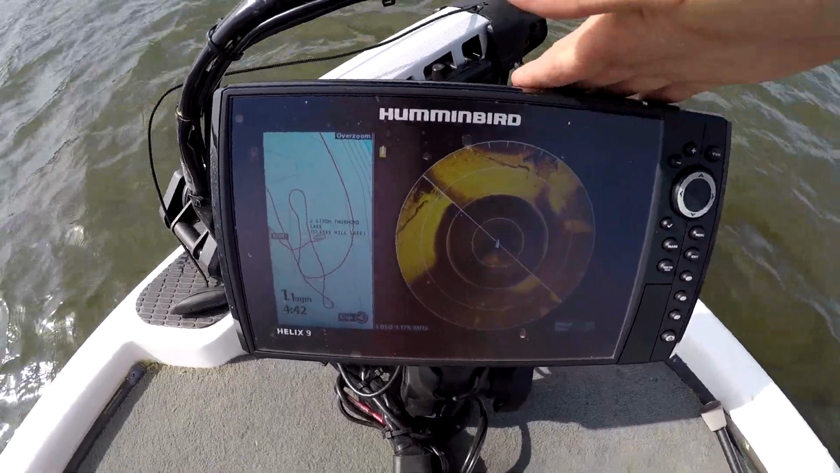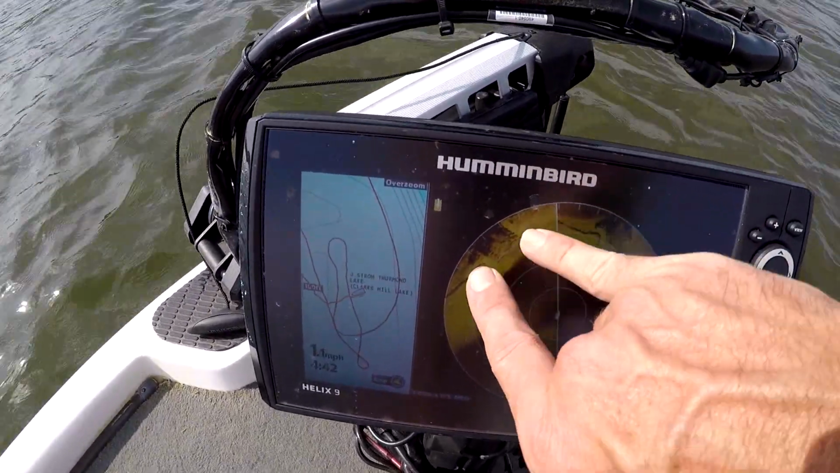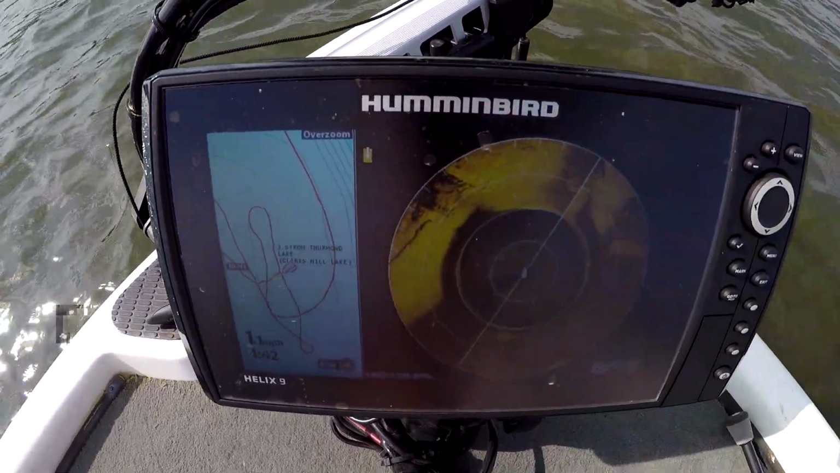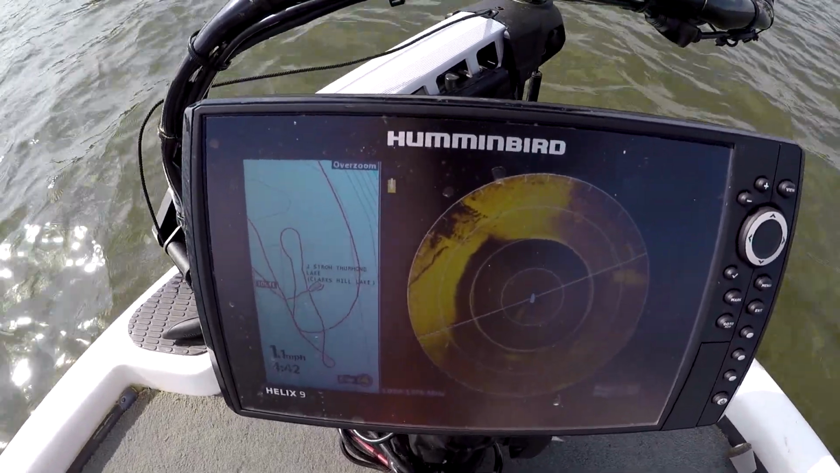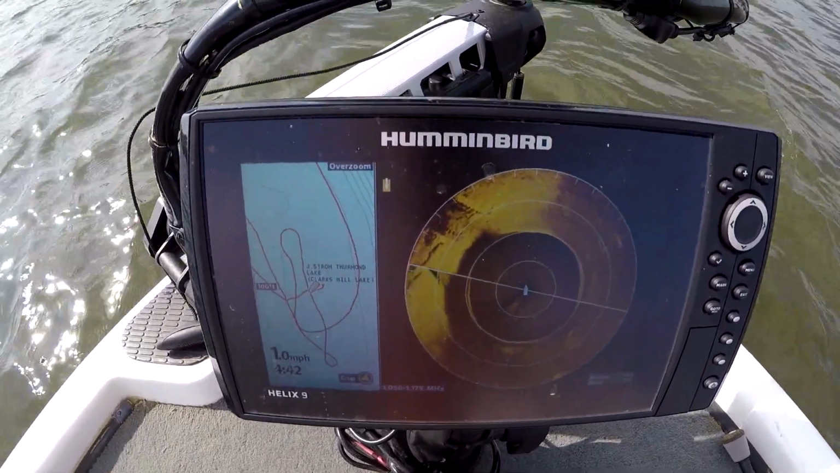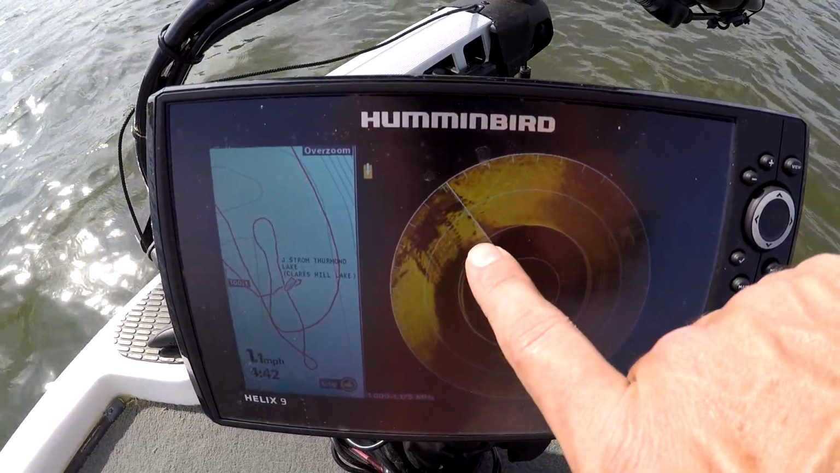Now this is a 9. There's the more debris. You can see the perfectly square. I mean, there's your bridge. Perfect. I really would like to have a 12, but I mean, this 9 does plenty. There you go. You can see I'm moving around it. It's crazy.